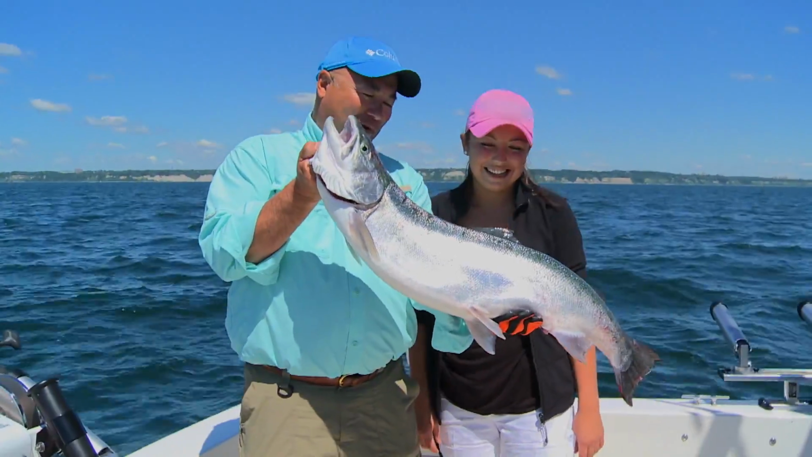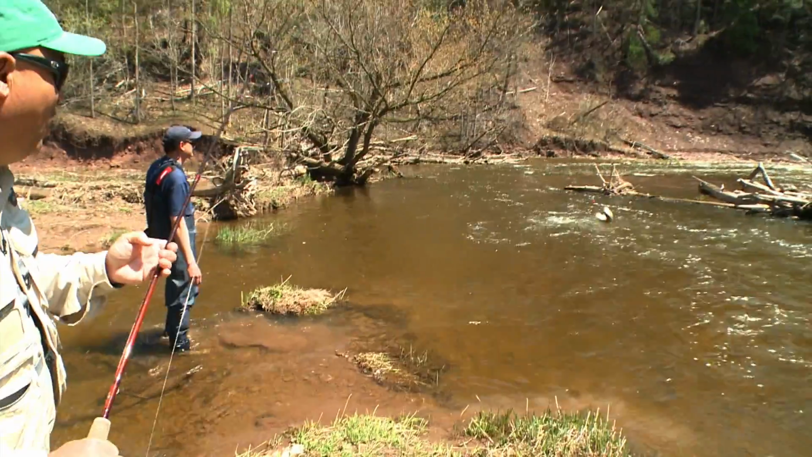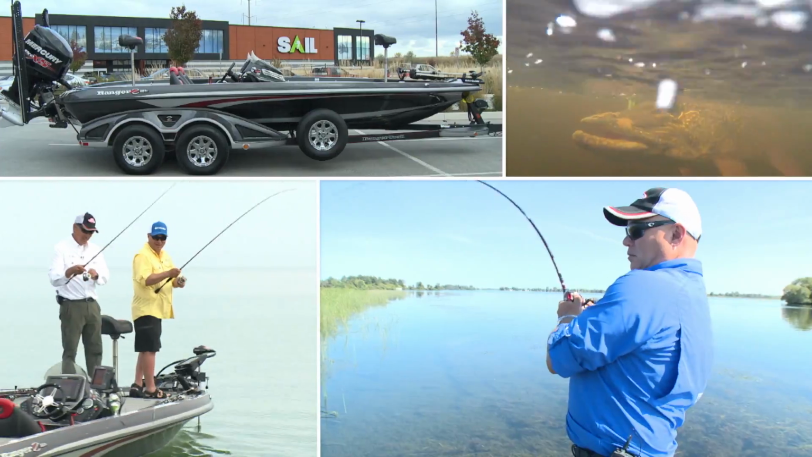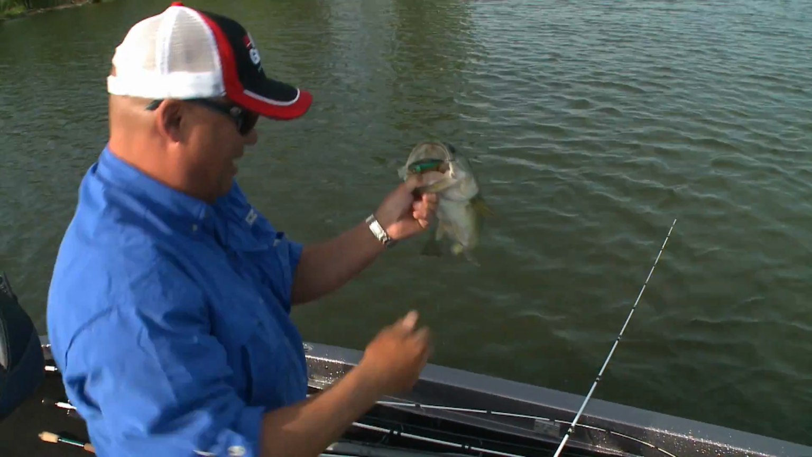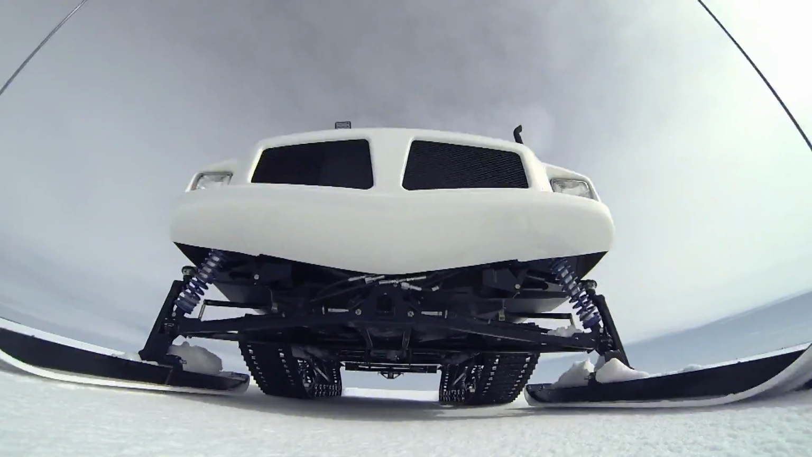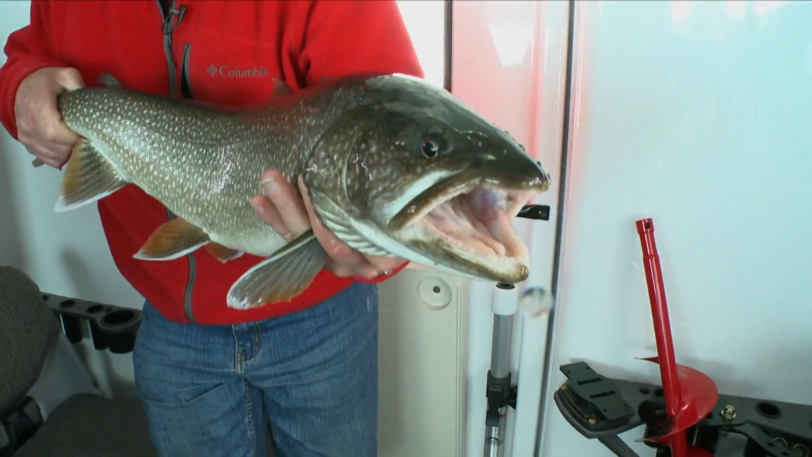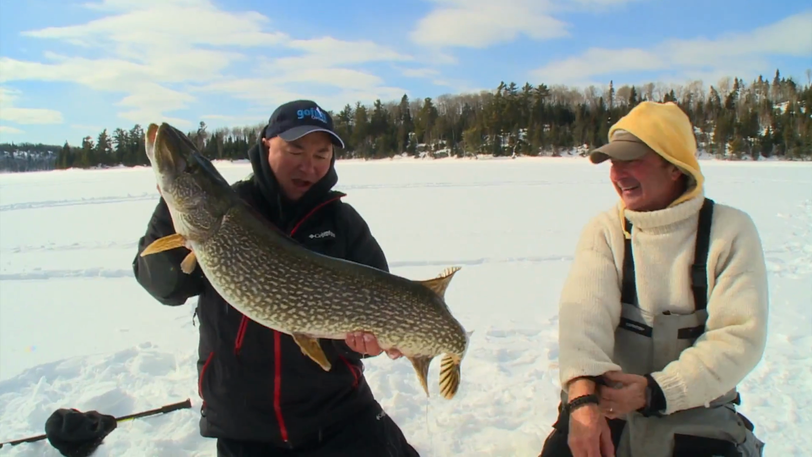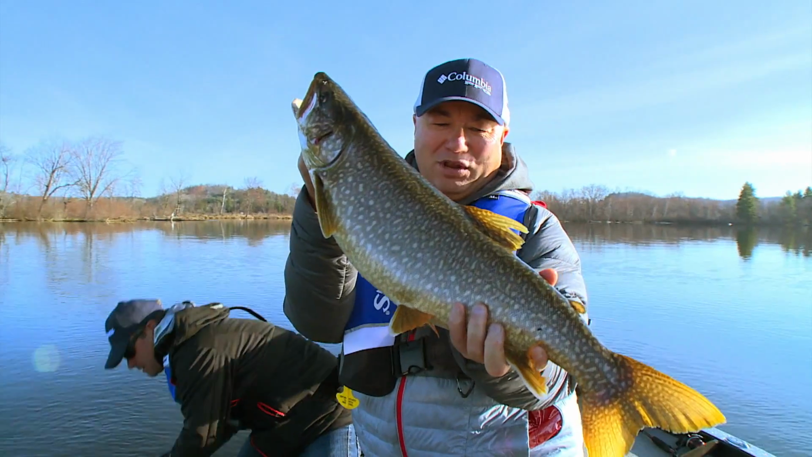That is a big rainbow trout, Chris. Nice double header. Whoa! Nice jump. Yeah. All right. That is a monster smallmouth. Man, that is so cool. Another one. There we go. The biggest pike I've ever caught in my life. Look at that chunk. Well, that's what we're talking about.